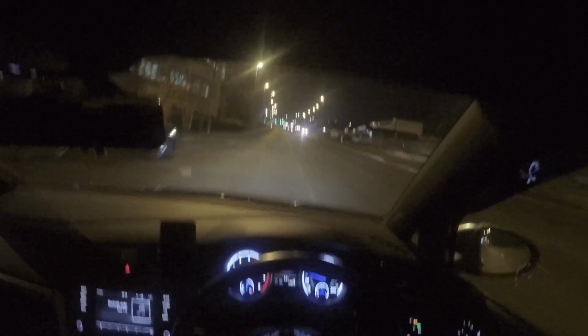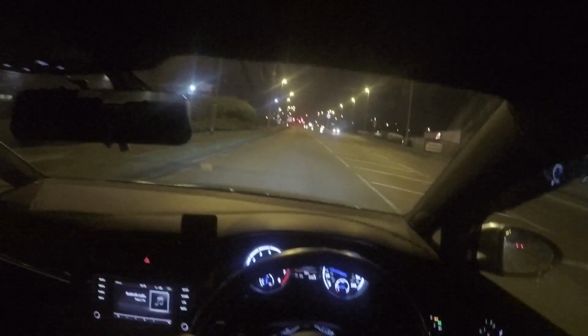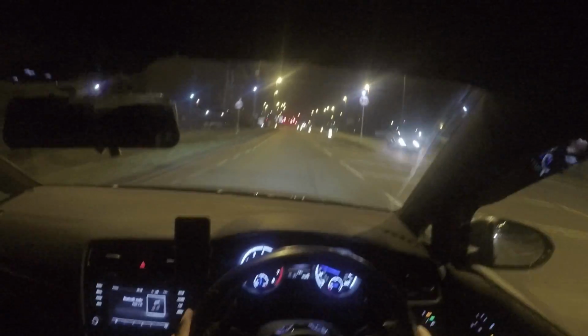But we're on a bit more of an open road, still a fair amount of speed limit and all that sort of stuff which ruins the driving experience.